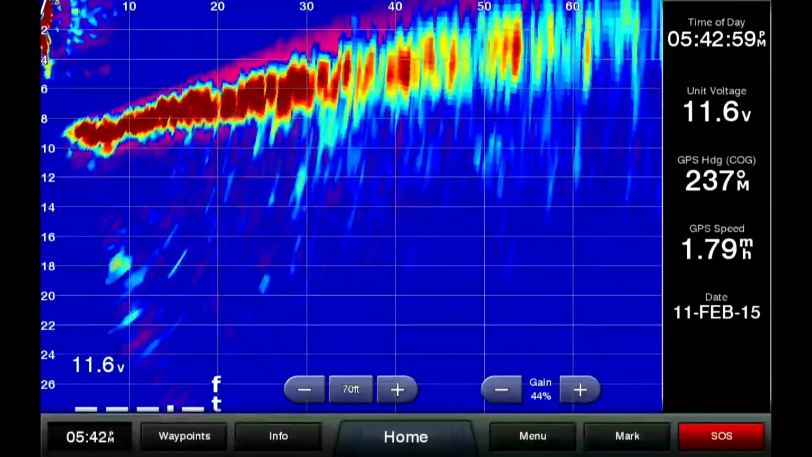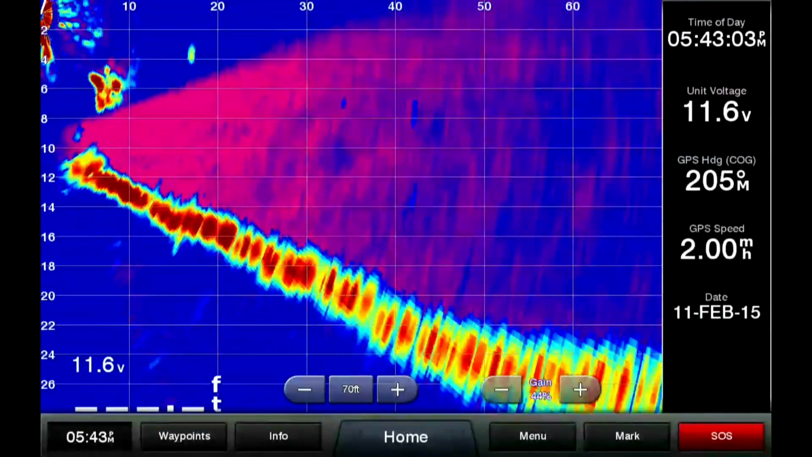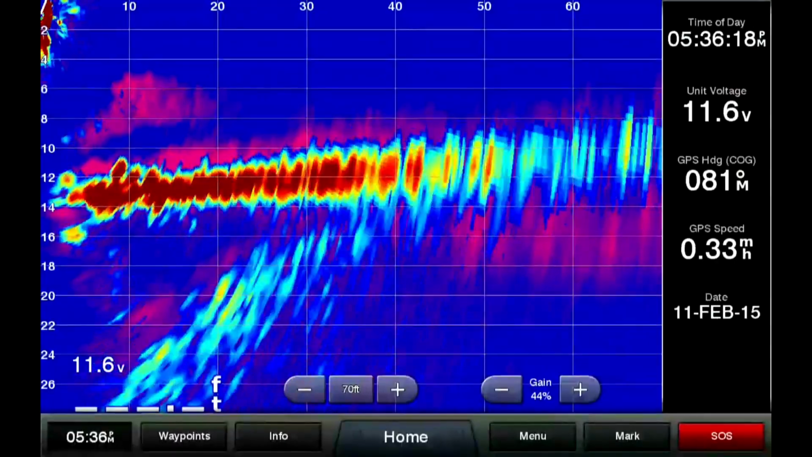Panoptix is Garmin's new sonar technology, and it's amazing. I liken it more to a video camera than traditional sonar. With traditional sonar, you're seeing basically that split second, and then it's always in the past, as it scrolls along, the older it gets. With Panoptix, you're seeing it real time.